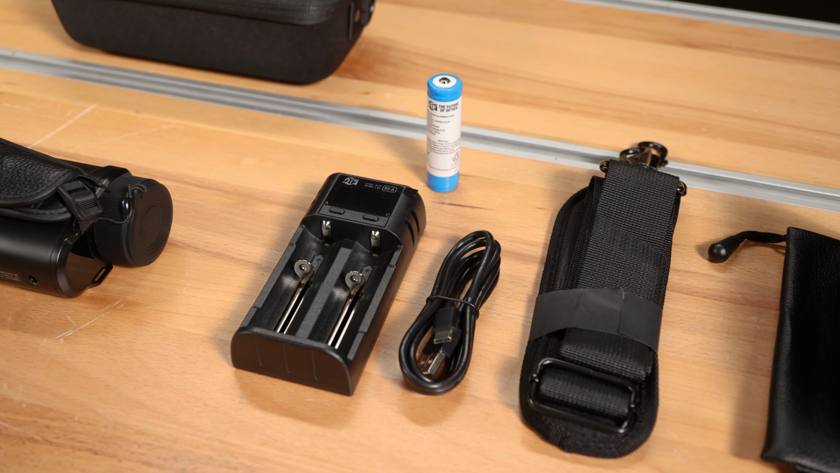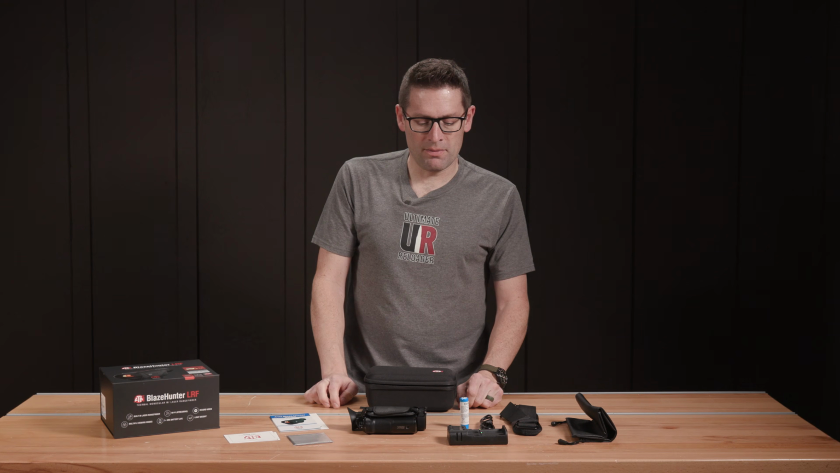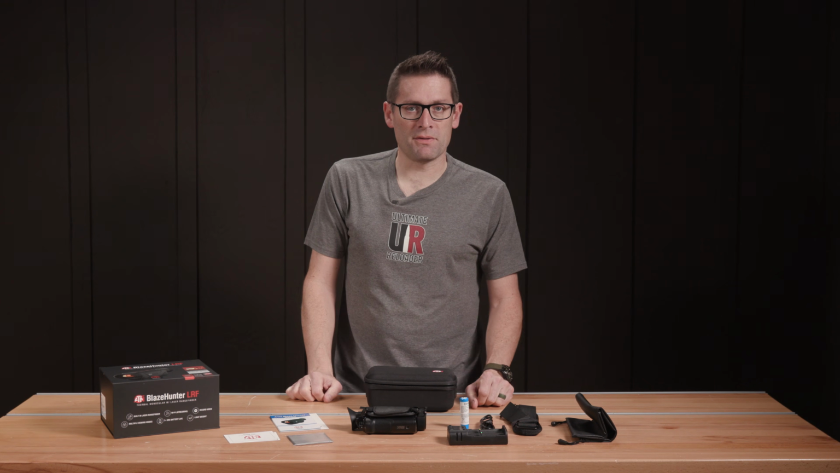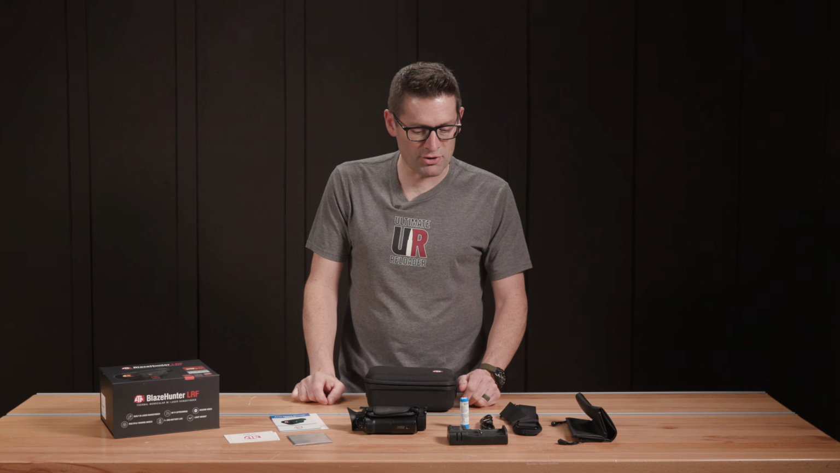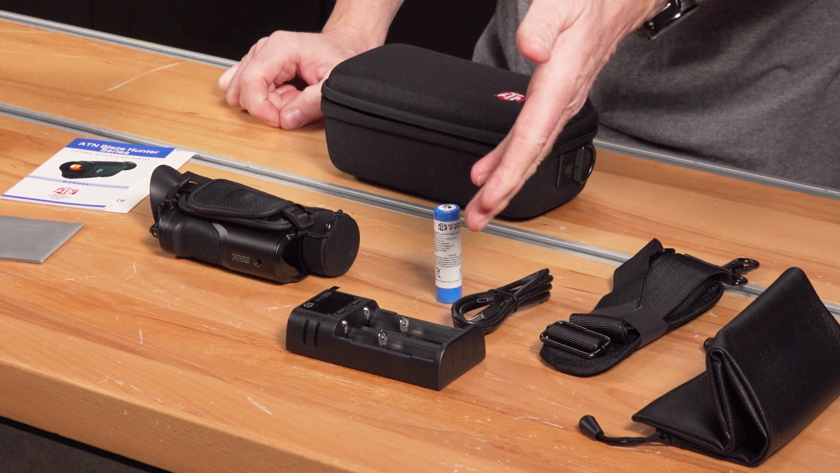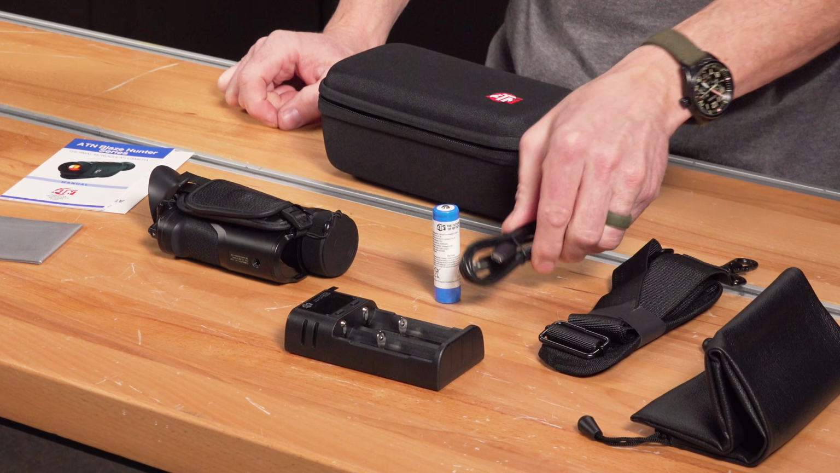Comes with the USB-C cable. Love that. And that means that we can hot swap the batteries out in the field and in just a minute be back up and running with a fresh charge. Put the other battery on a charger. My vehicle has a USB outlet that I could very easily use for that.